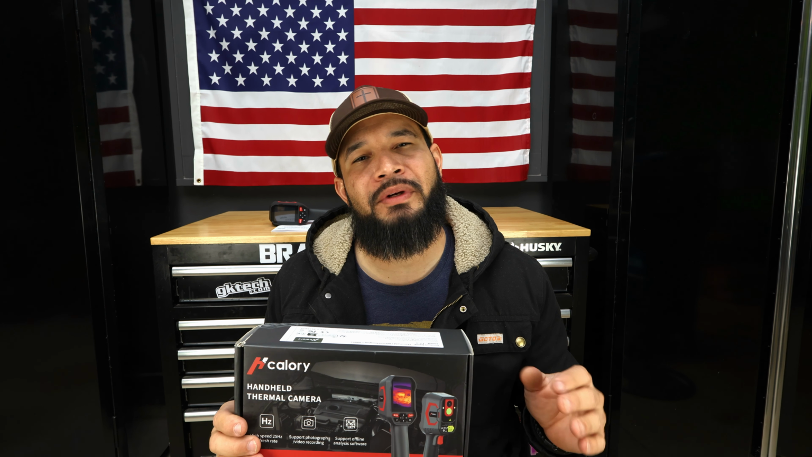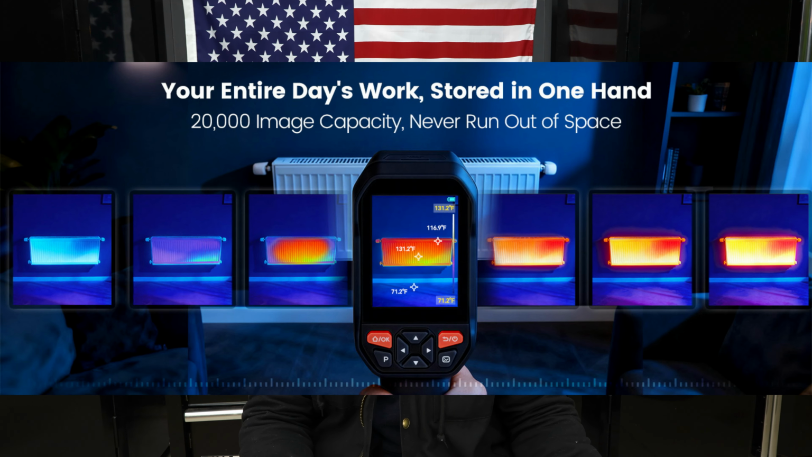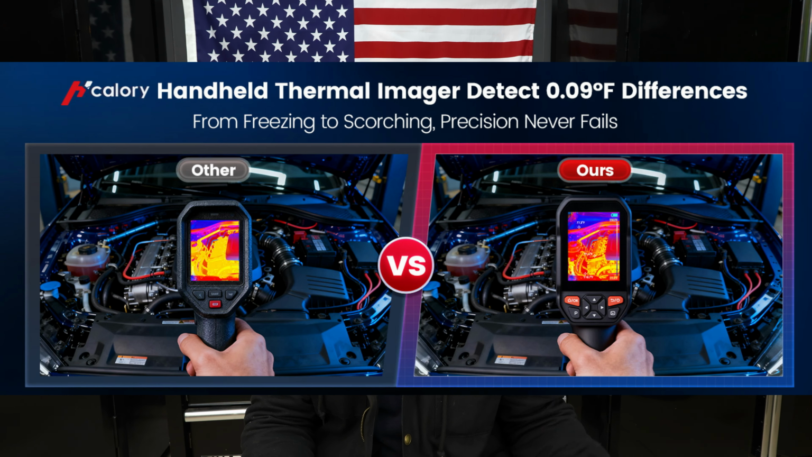Now the refresh rate is only 25 Hertz, so it's not as fast. Sometimes you're gonna see the screen display freeze up and then come back. I don't see that being a big deal for what I will use it for. But this tool can be used in HVAC. It could be used for electricians, plumbers, mechanics, you mention it. It has so many different uses.